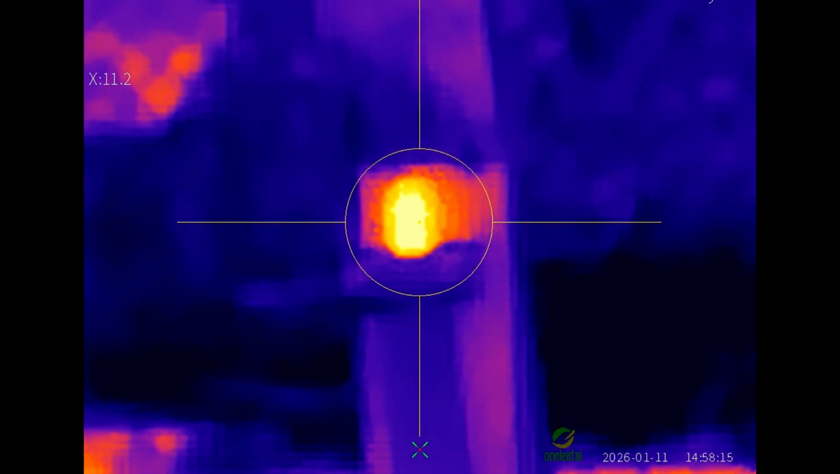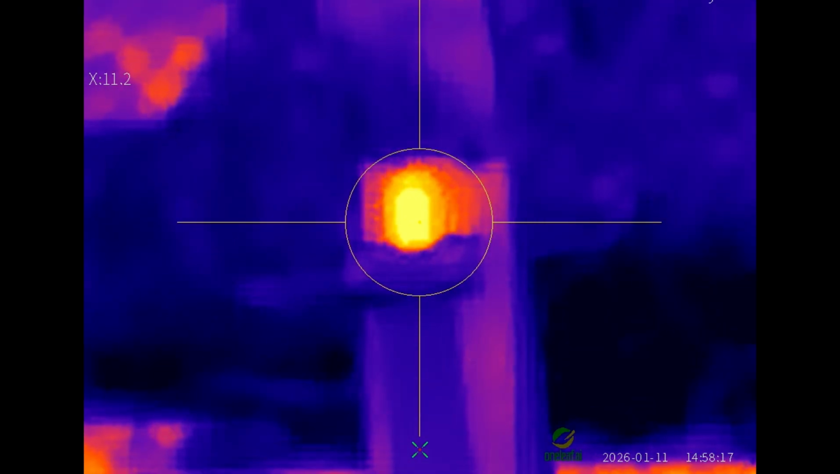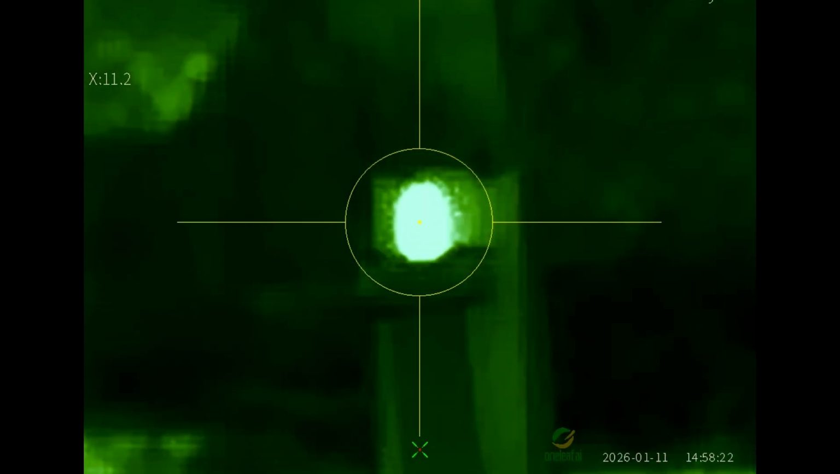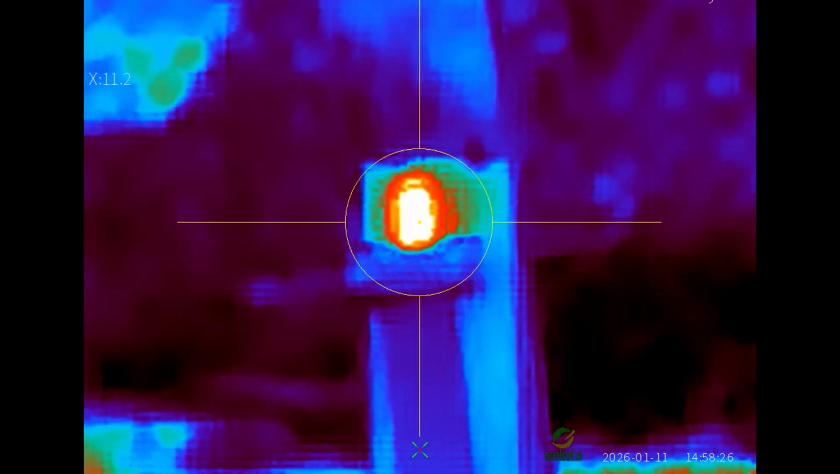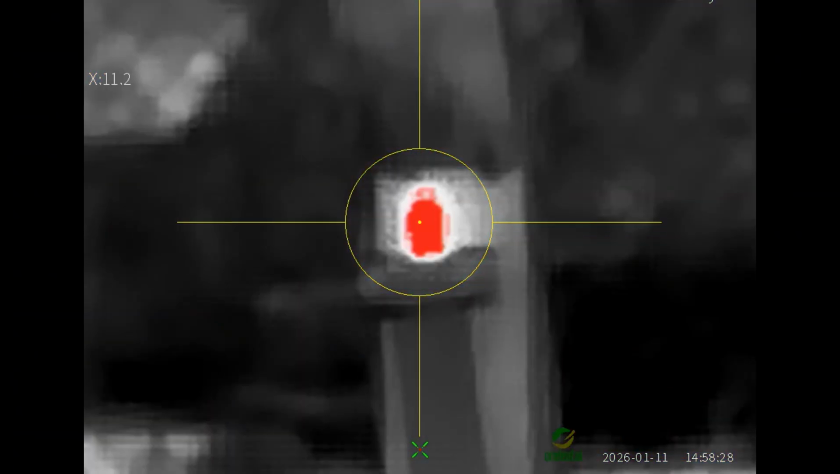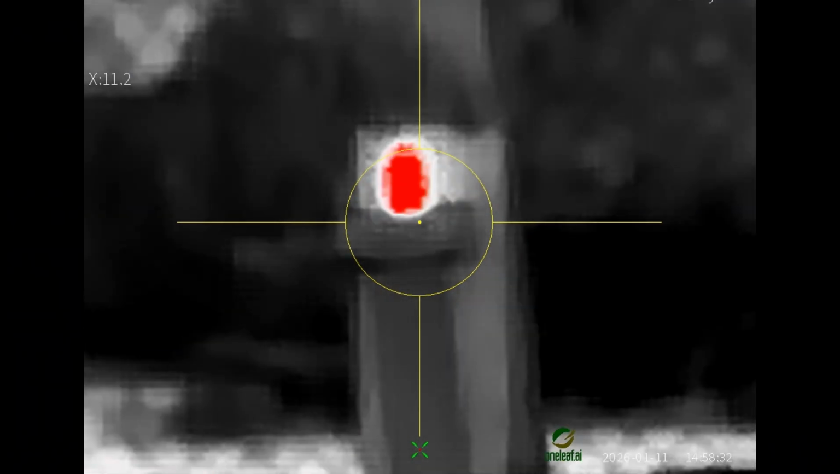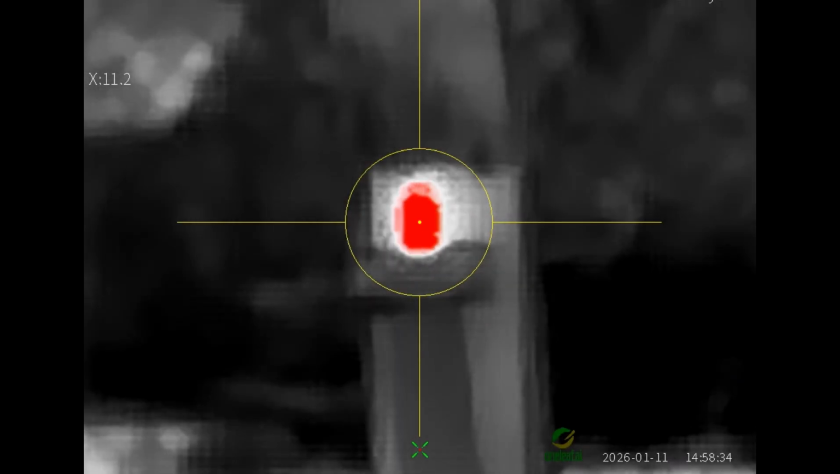Sepia. Iron Bow. Rainbow. Night. That really lights it up. Aurora, and back to red hot. So you got a full spectrum of colors to play around with, whatever suits your needs.